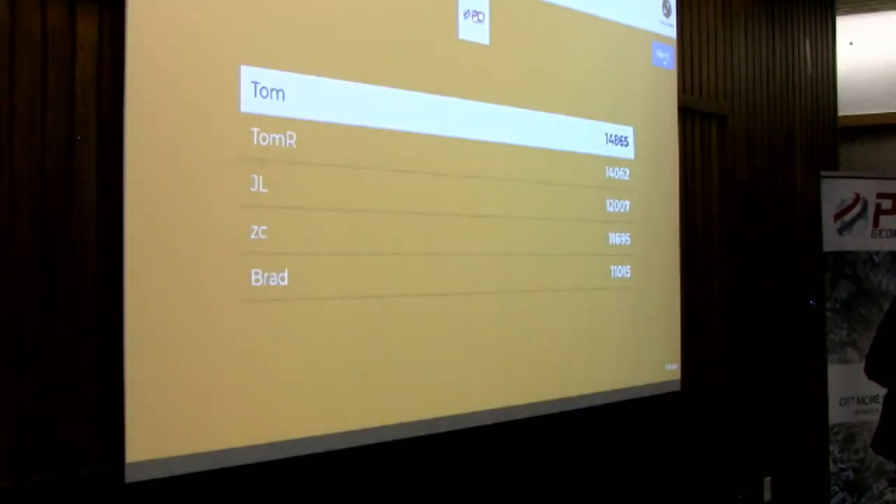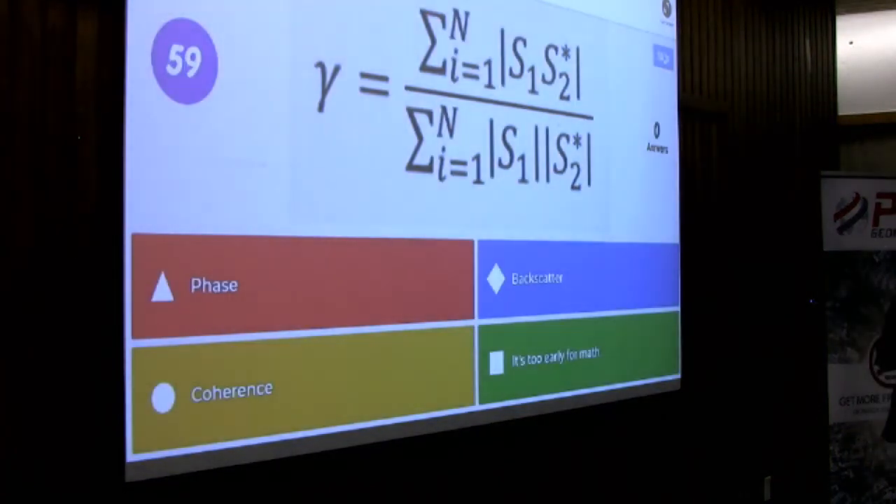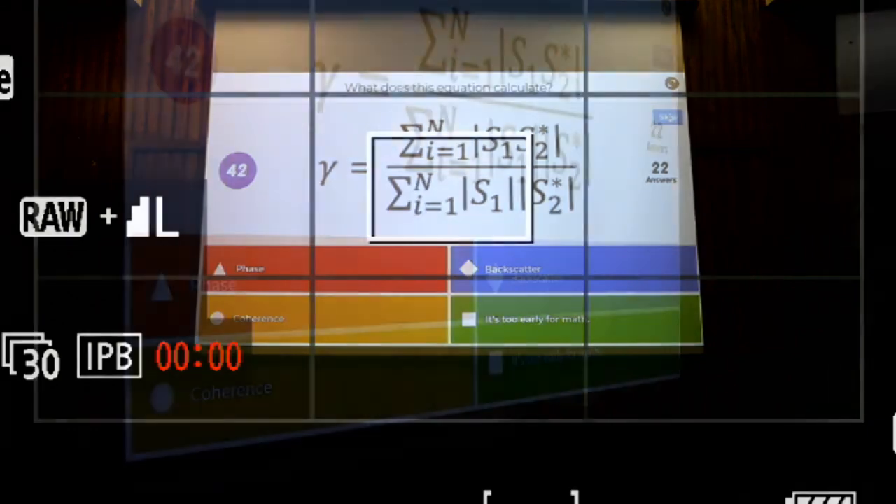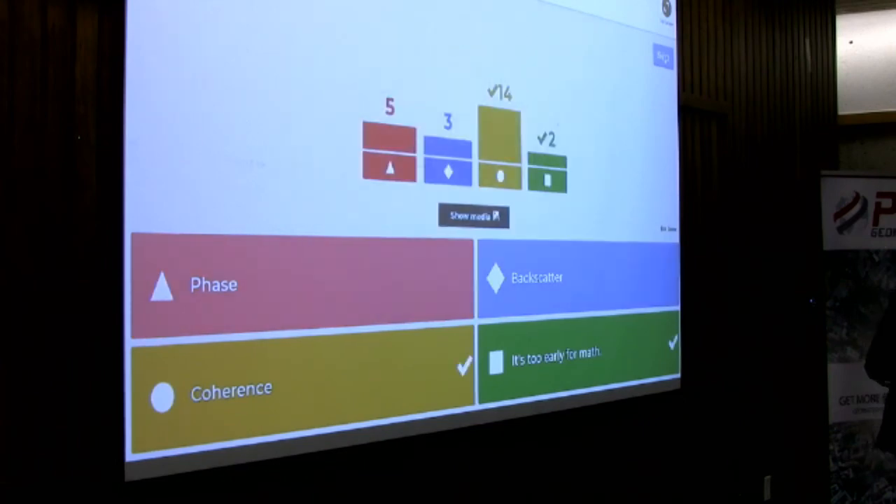All right. So we're down to some of the last questions here. So what does this equation calculate? Phase, backscatter, coherence. It's too early for math. Alrighty. Oh, there's a 24th person in there somewhere. Okay. Sometimes they're there, sometimes they're not. Sorry if I've been cutting you off. So the correct answer is, it's too early for math was correct, and coherence was also correct.